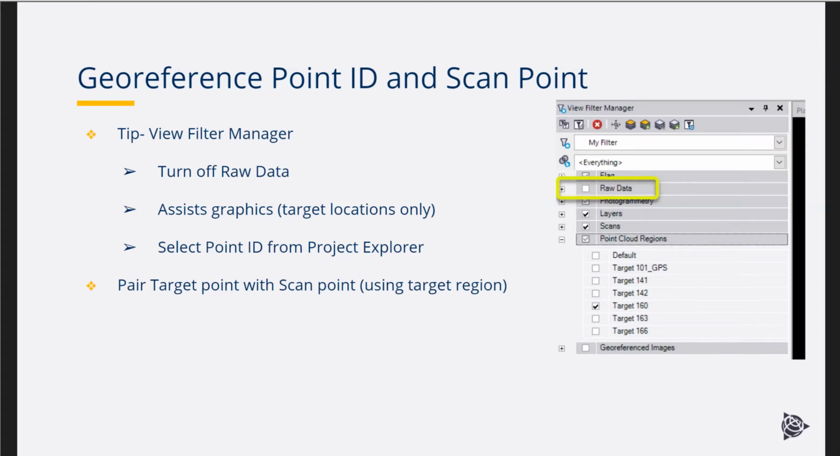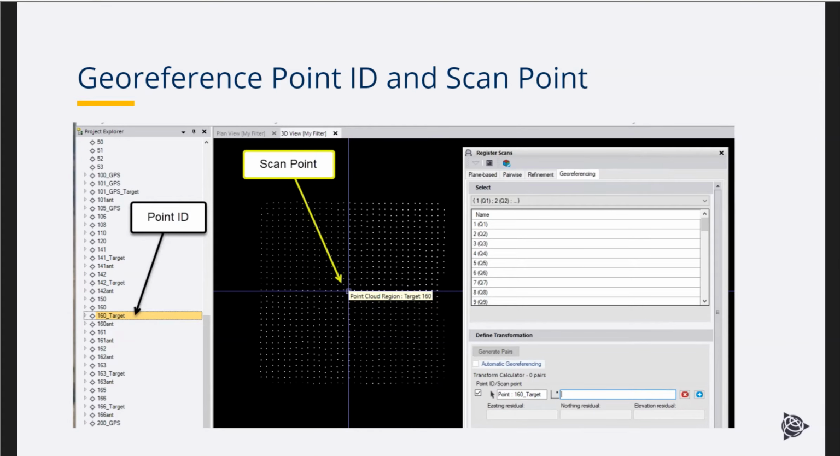So you can zoom in, zoom out, and make the point pair a little easier and not make your graphics struggle. And here's just an example of what that process looks like. The other tip is, with the raw data turned off, you can just select the point ID from Project Explorer. So this is in the georeferencing project process: we'd select the point ID right from Project Explorer, click into the scan point location, and then we have just the region lit up, and we can identify our center point for the scan point and pair those two together.